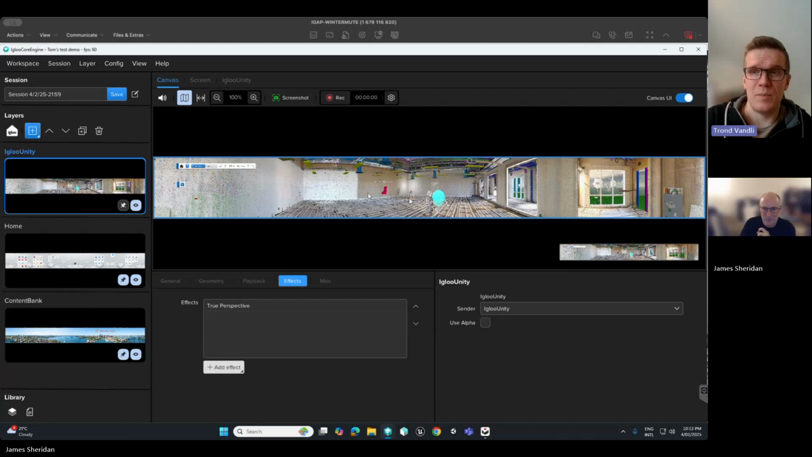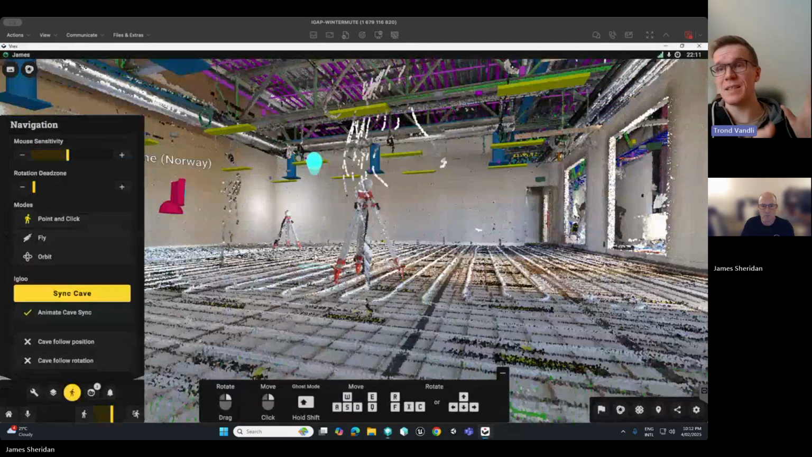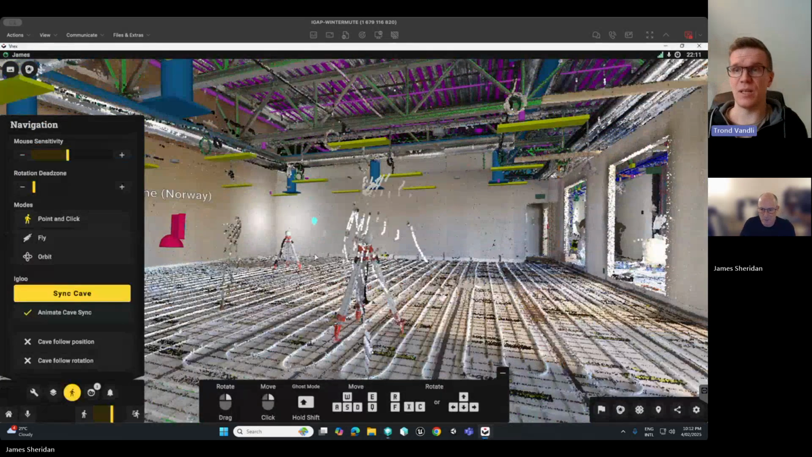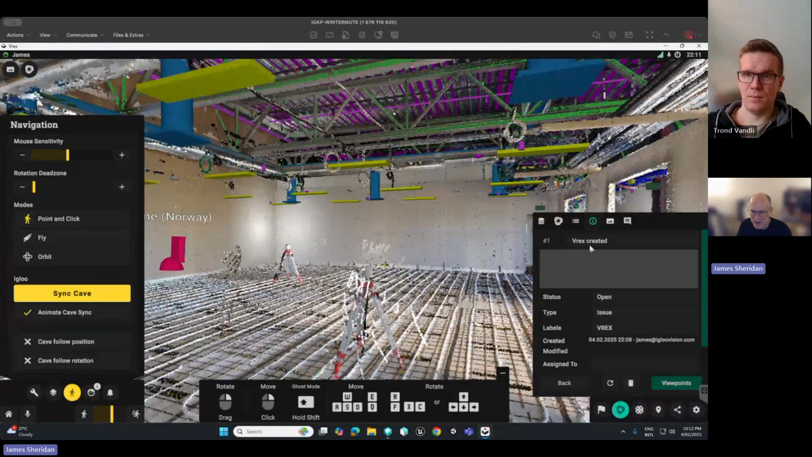So this would typically be done. We can create a preset list of issues that it creates. We can make it as complicated or easy as you'd like. So just for my thing, I go issue manager, and then I would do reload viewpoints.